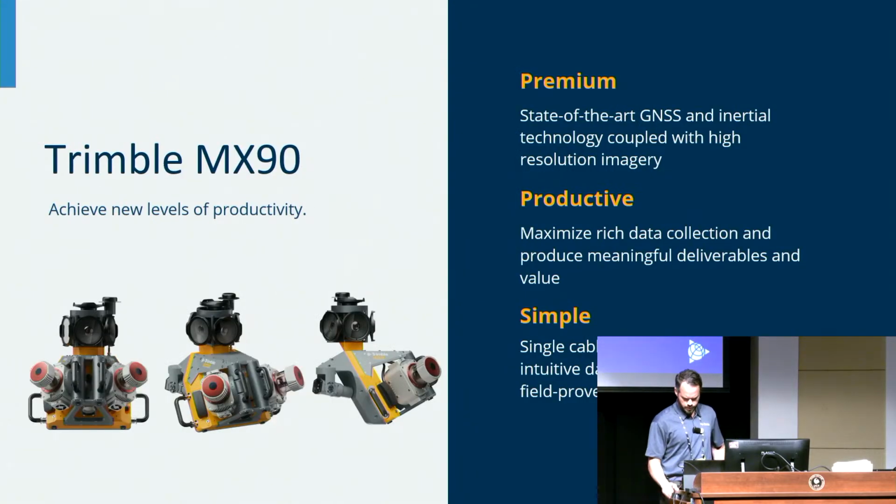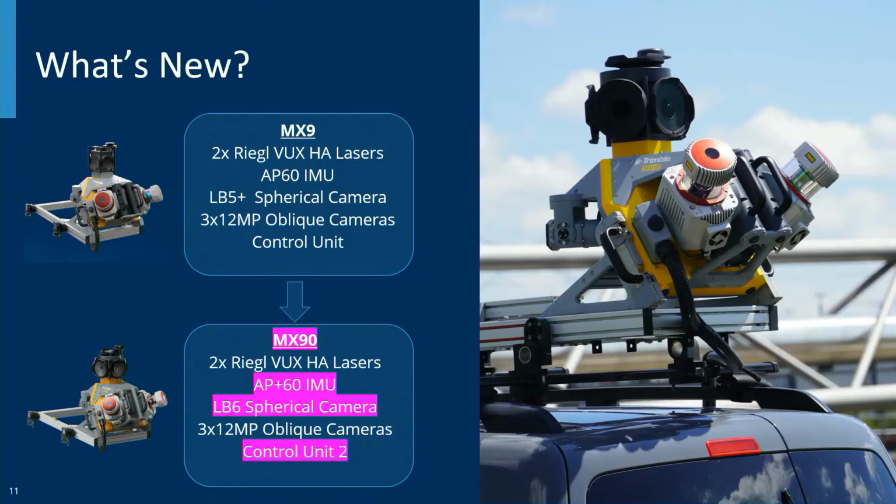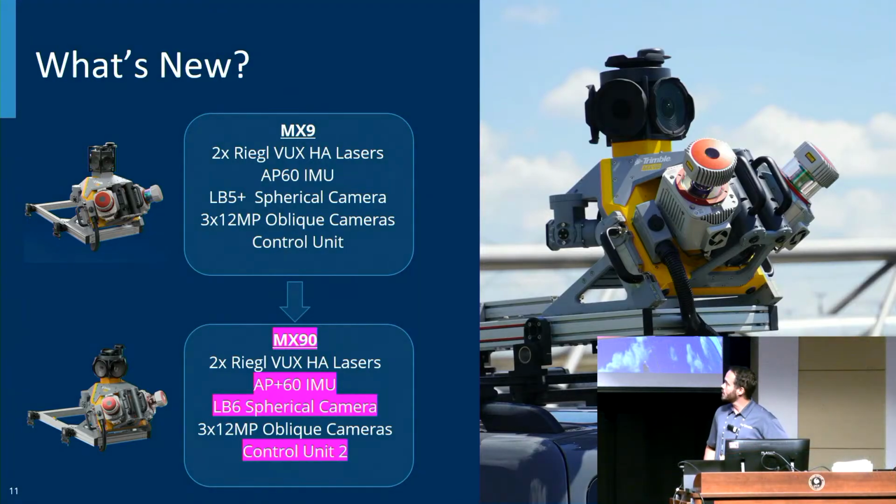So let's break it down a little bit further. And here's some corporate verbiage for you guys. Premium, productive, simple. I always like to show off some of these things. But really, again, guys, the workflow has come so far compared to our time at Riegl, integrating these systems and having to register things in a really difficult way. A lot of this has now become very simple to use, and it's definitely made my life a lot easier. But on that note, here are some of the new adjustments. We've upgraded the IMUs, the camera, and we've ruggedized the control unit a bit more. That was kind of our weakest component in some of our old systems. So now we've ruggedized a lot of those pieces that used to fail the most.